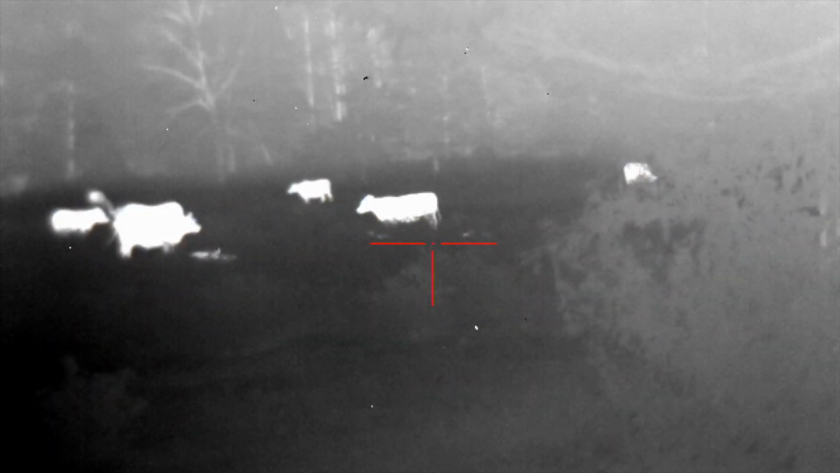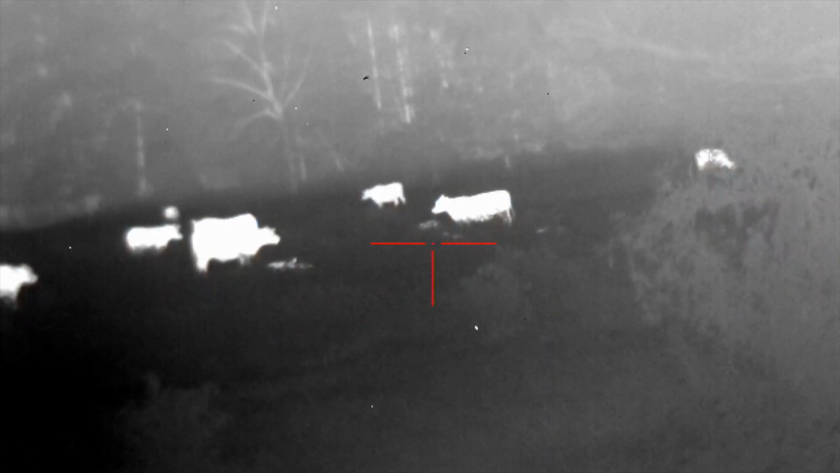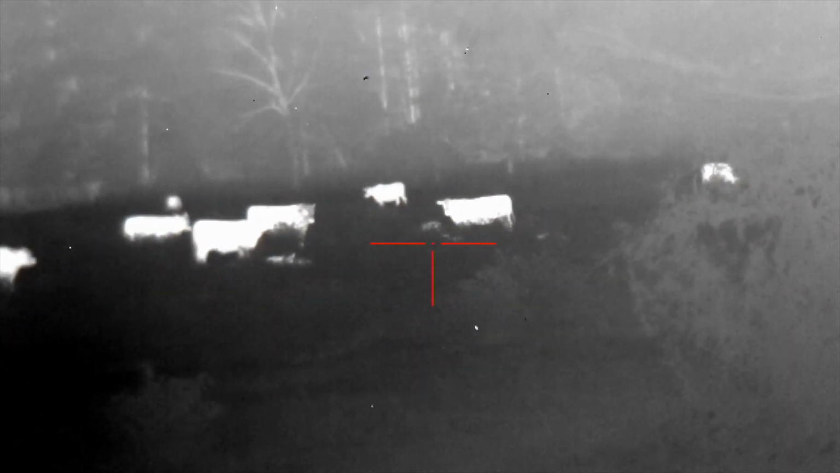Farther right, way right. And behind the second to last cow. There's 3 of them.